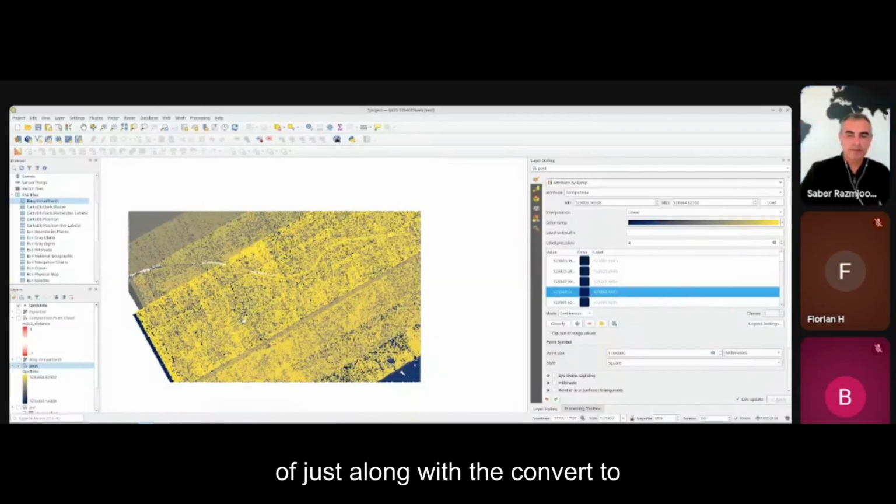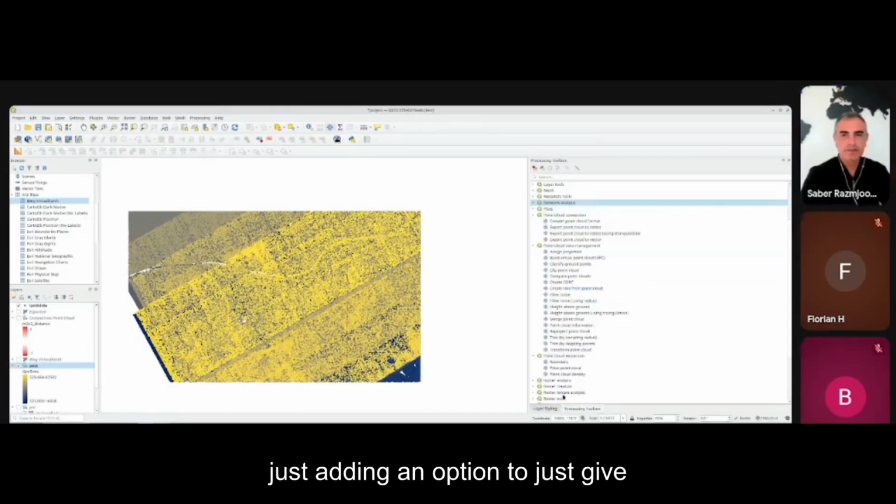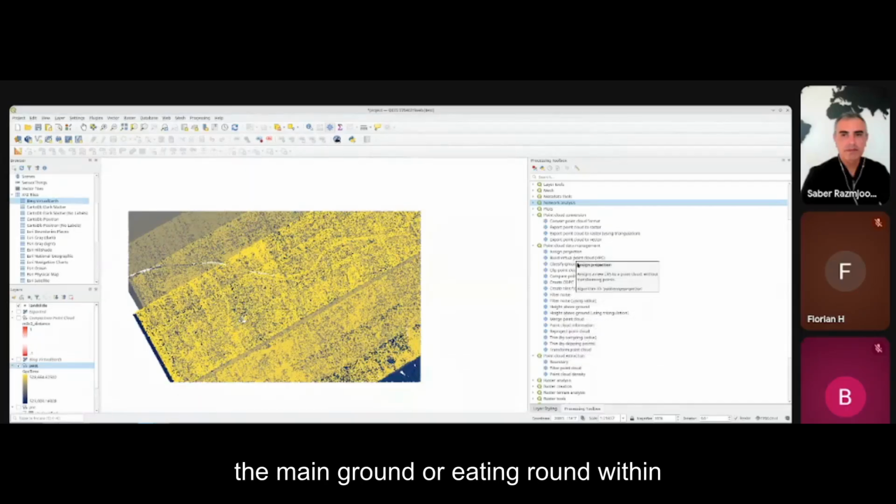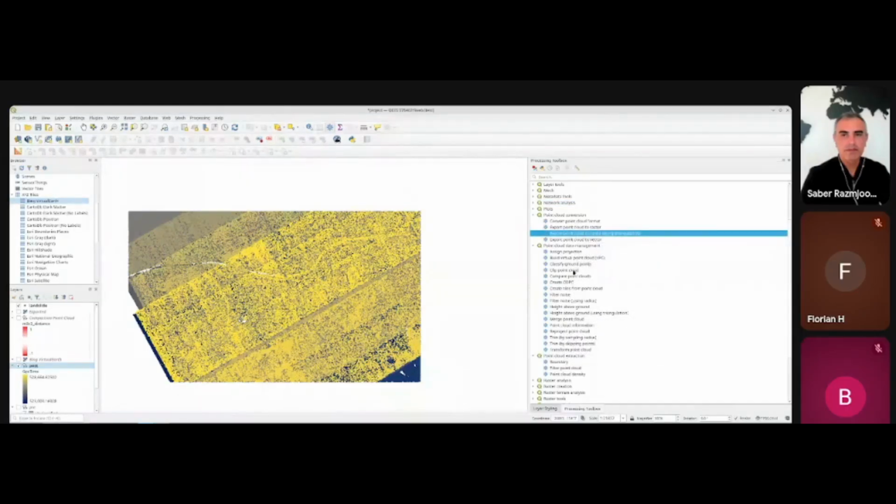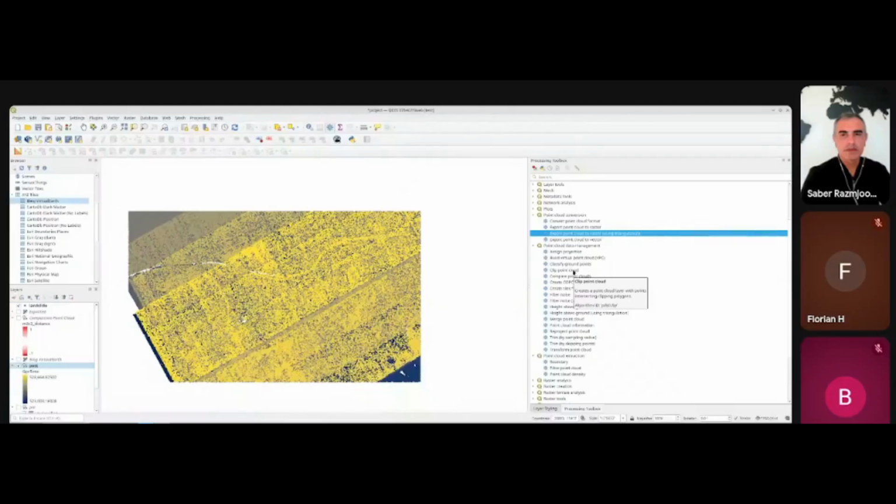Have you thought of just, along with the convert to raster, I know you do the IDW interpolation now. Have you thought about just adding an option to just give the mean ground or median ground within each cell, as opposed to interpolating, so that people see just where the data is?